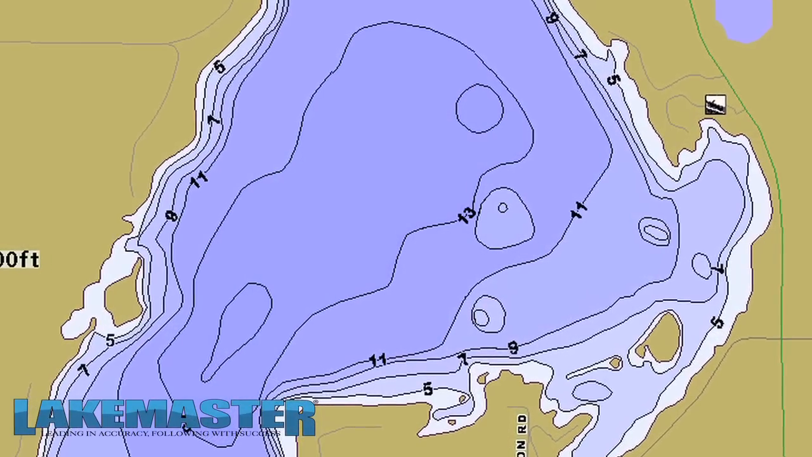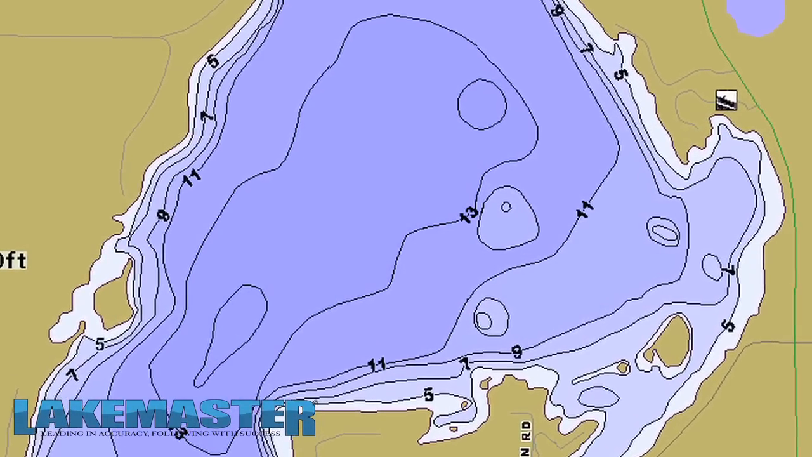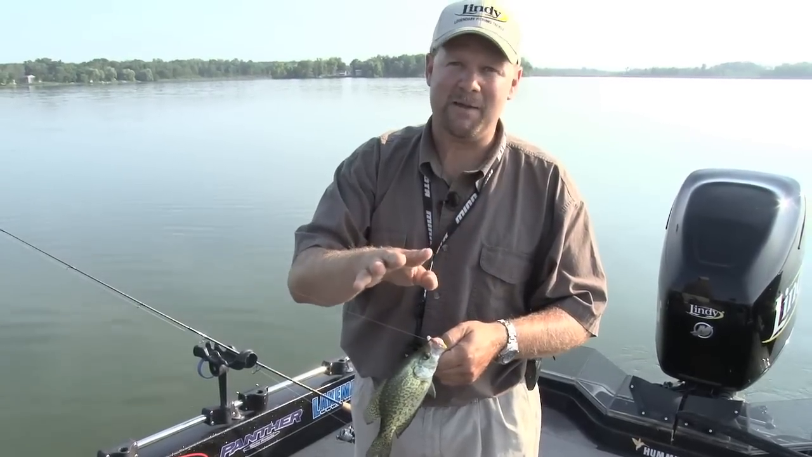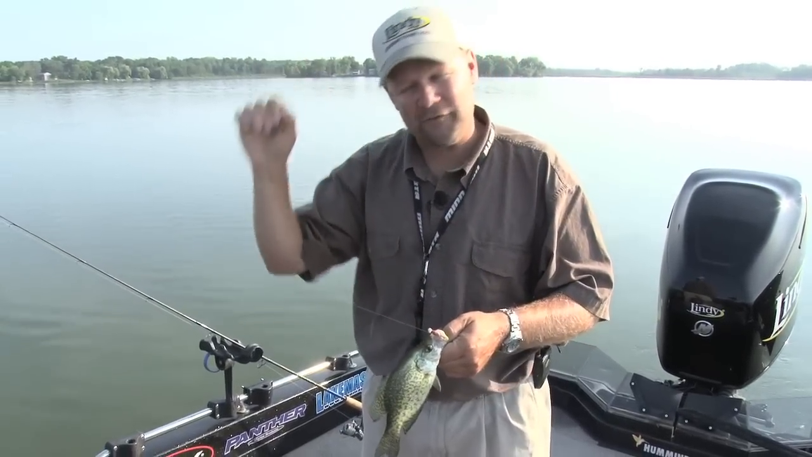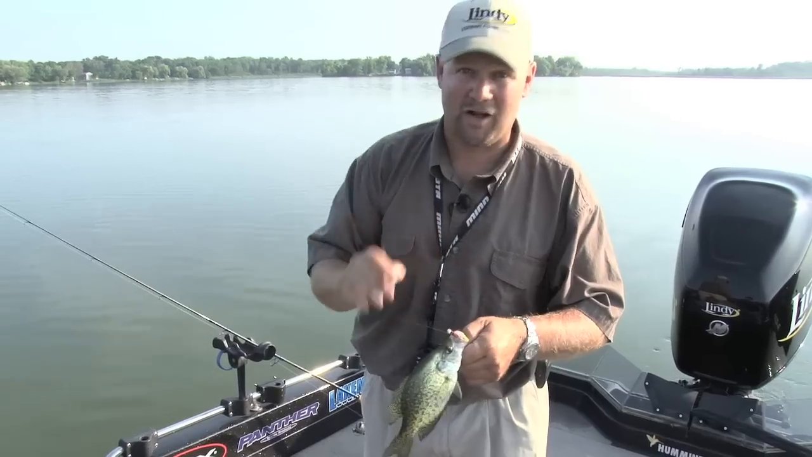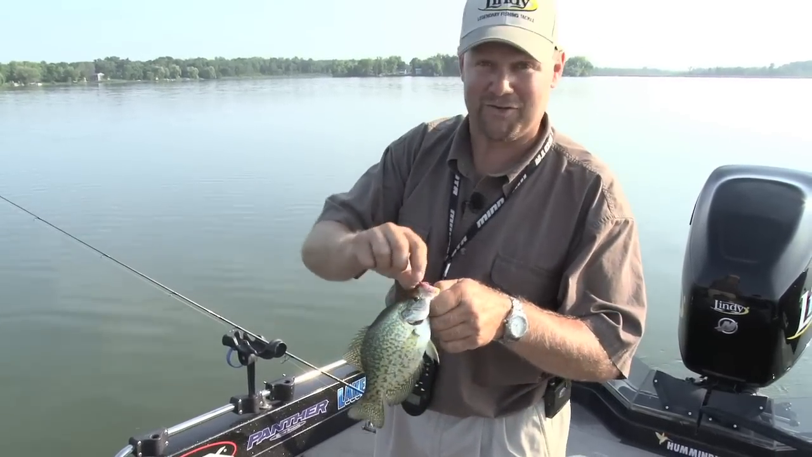But one of the things I always look for is lakes that are about 20 feet in maximum depth or less. And here's why. It's easy to pinpoint these fish. You start getting into lakes that have 30, 40, 50 feet of water, and it's harder to figure out exactly where they are in the water column. So keep that in mind while you're picking a lake to go midsummer crappie fishing in.